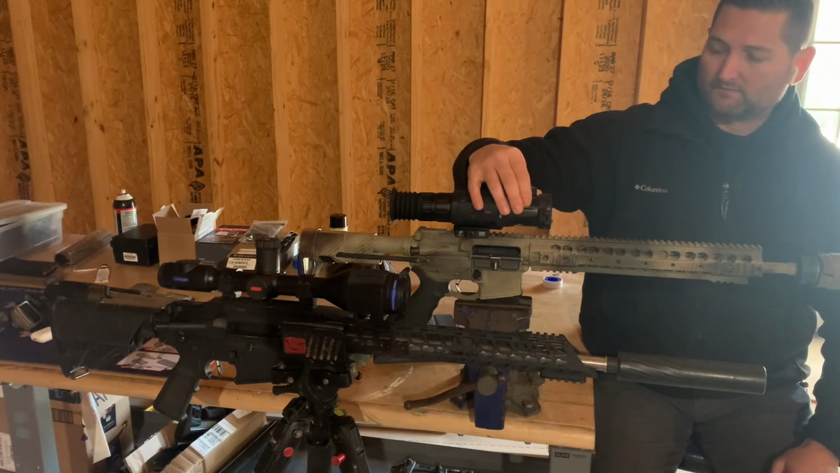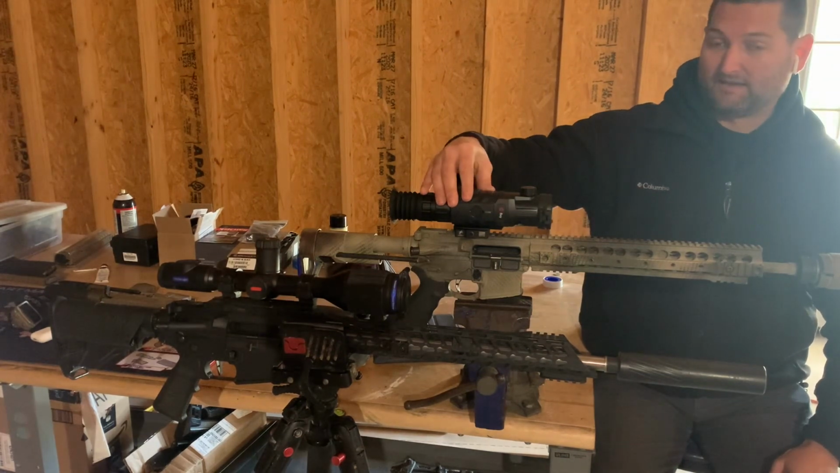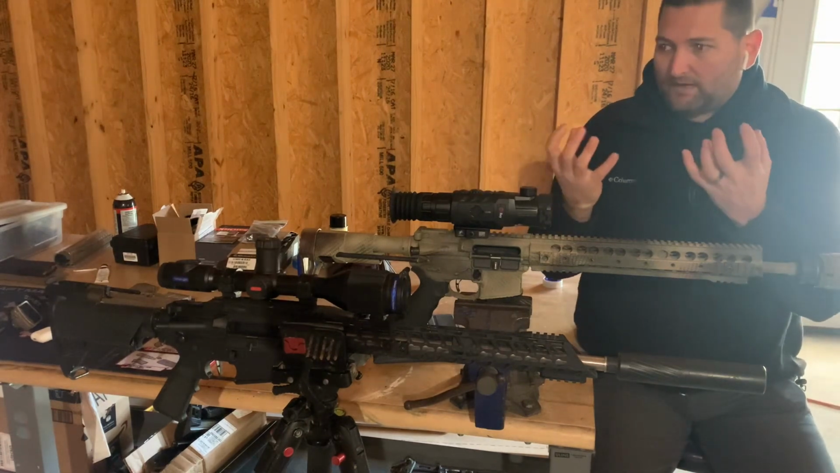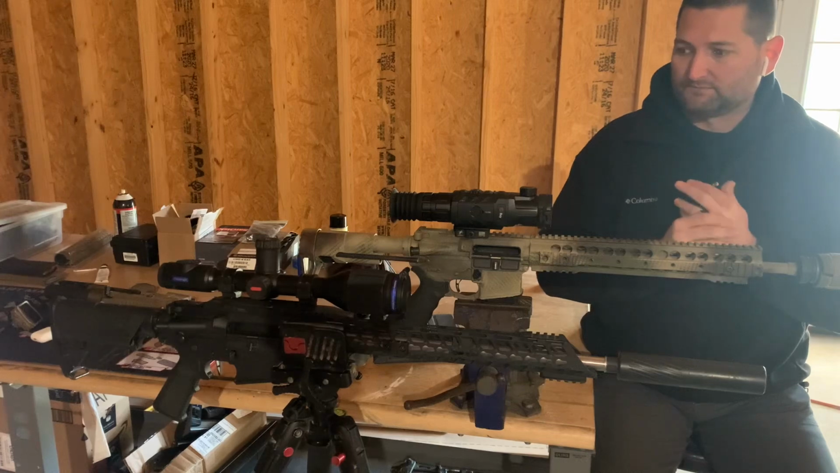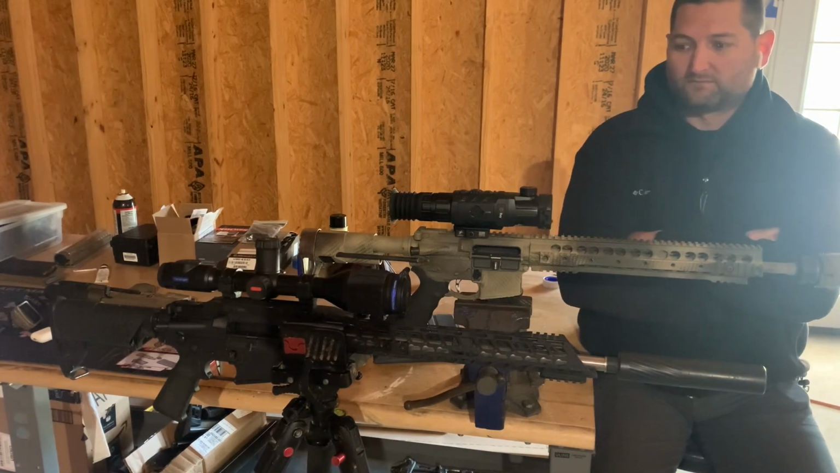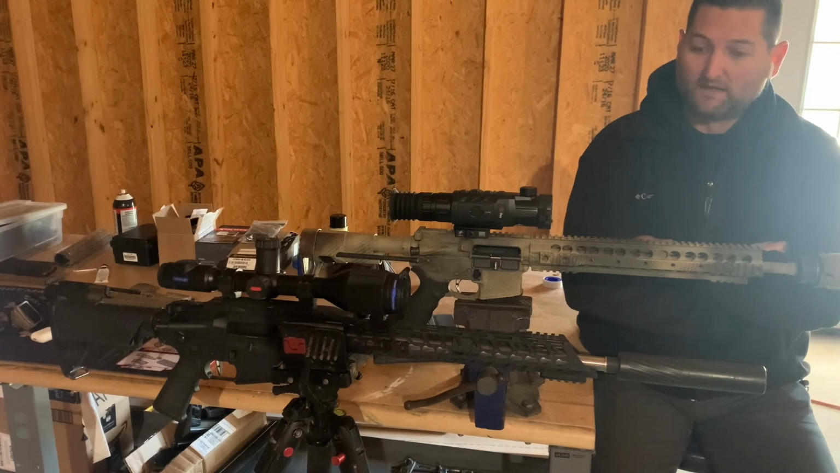I don't know if it's all aluminum or magnesium, but this thing is heavy. When you grab this scope and pick it up, it doesn't feel like a toy. It feels like a well-built chunk. It's solid.